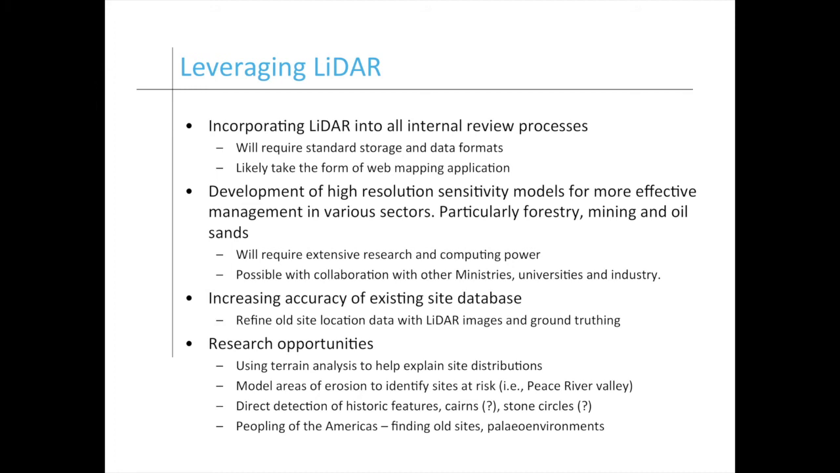We can use terrain analysis to ask why the sites are where they are. We can model areas of erosion to identify sites that are at risk. We can do more with direct site detection on historic sites. There's really fascinating questions in Alberta archaeology, like the peopling of the Americas. How did people first enter North America? This is sort of one of the top crowning subjects in archaeology in the world.